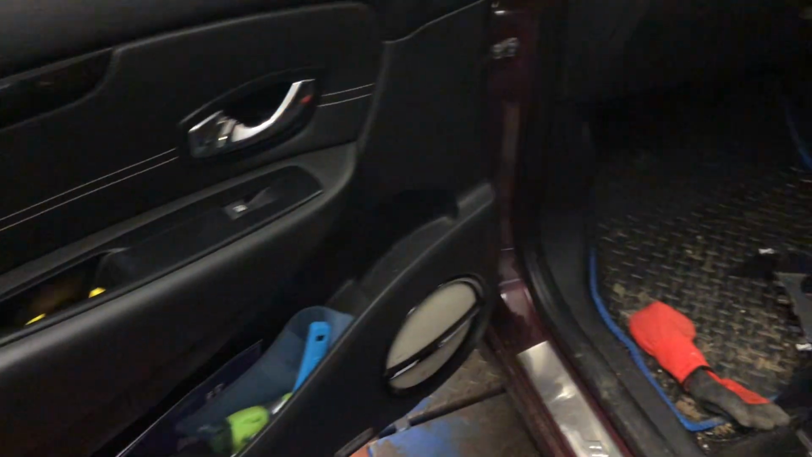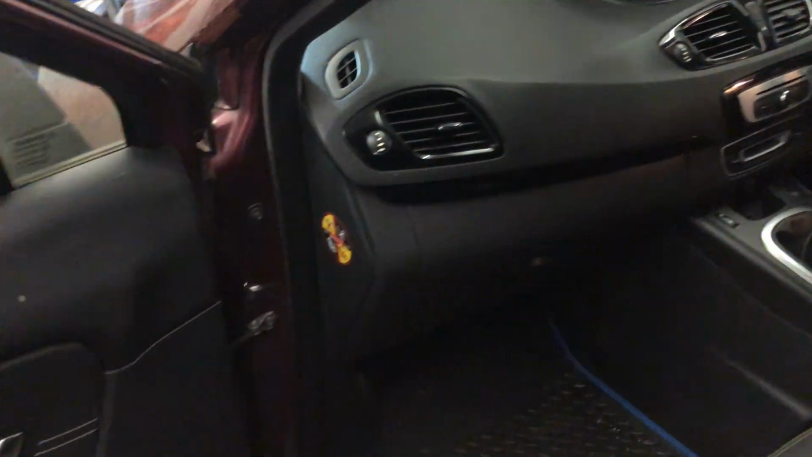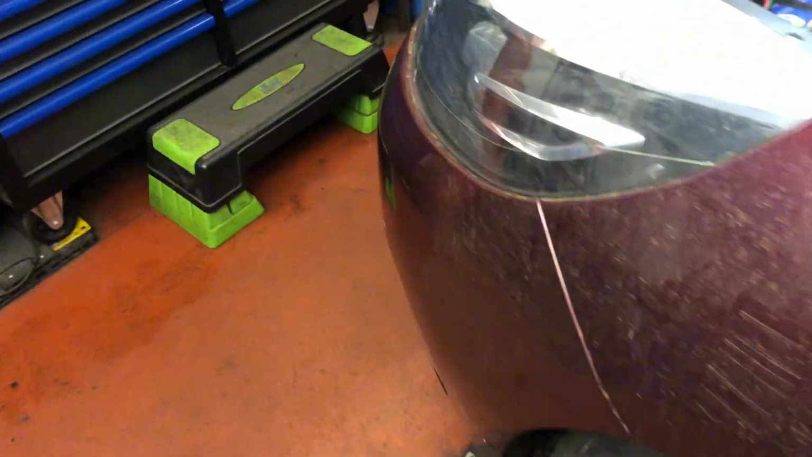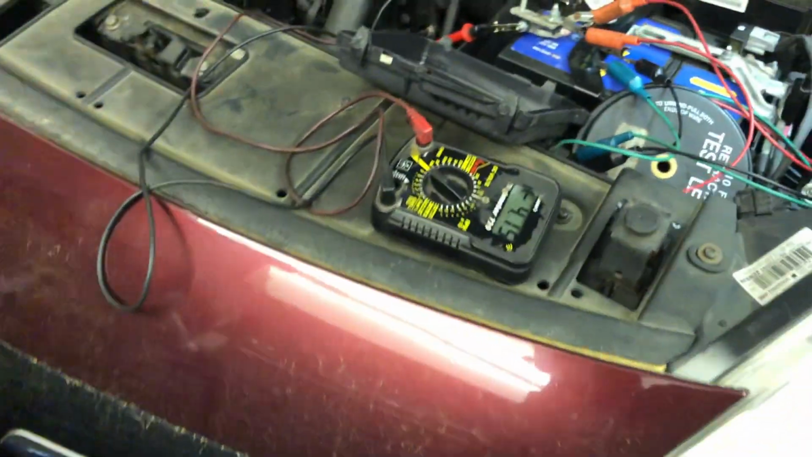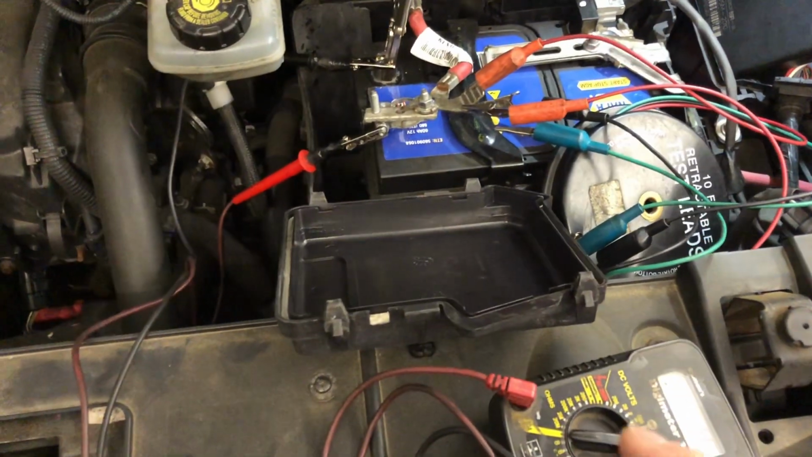What we're going to do is thermal image the interior of the car and the engine bay and everywhere else to see if we can spot where the current is drawing, because anything that draws current will create heat, a tiny little bit of heat, but you'd be amazed at how the camera picks it up.